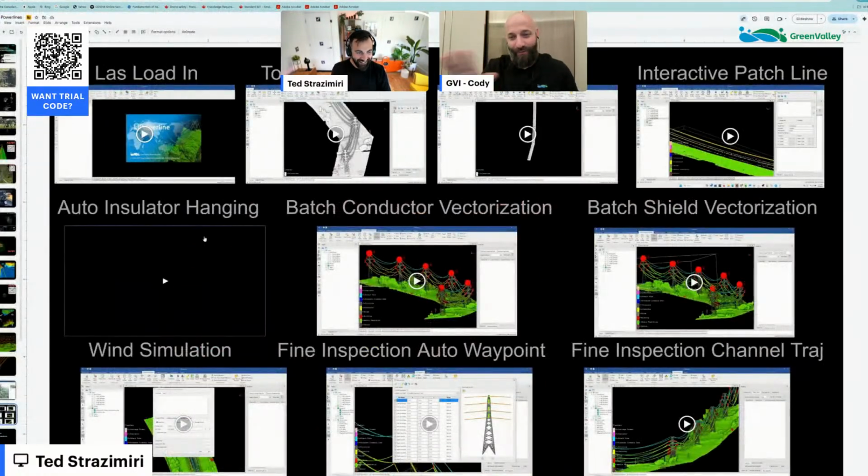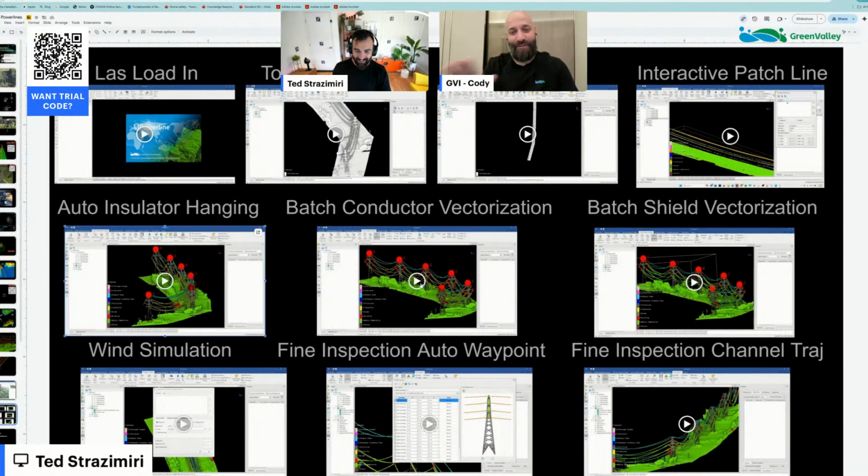I give major credit to everyone in the power line industry that has been able to do this within software for a long time.